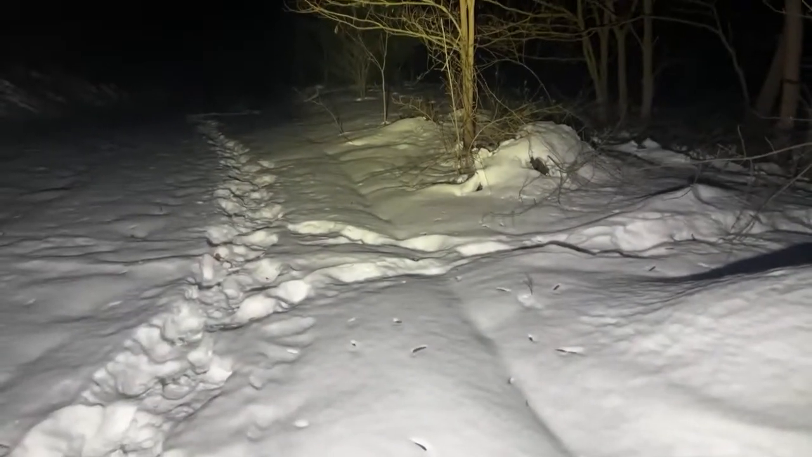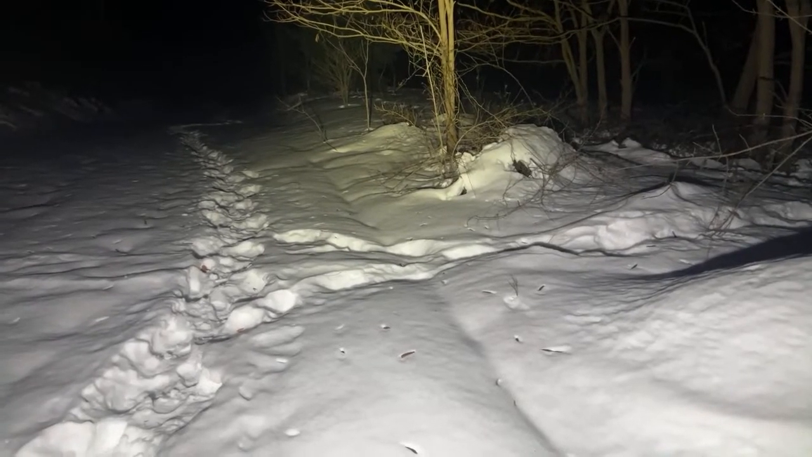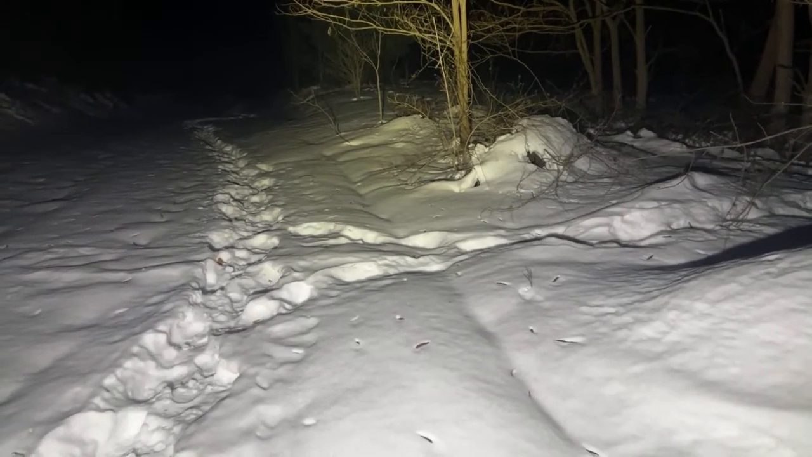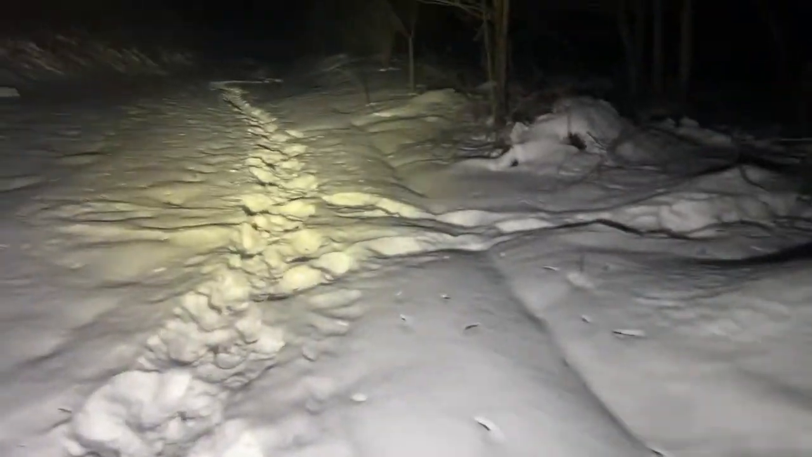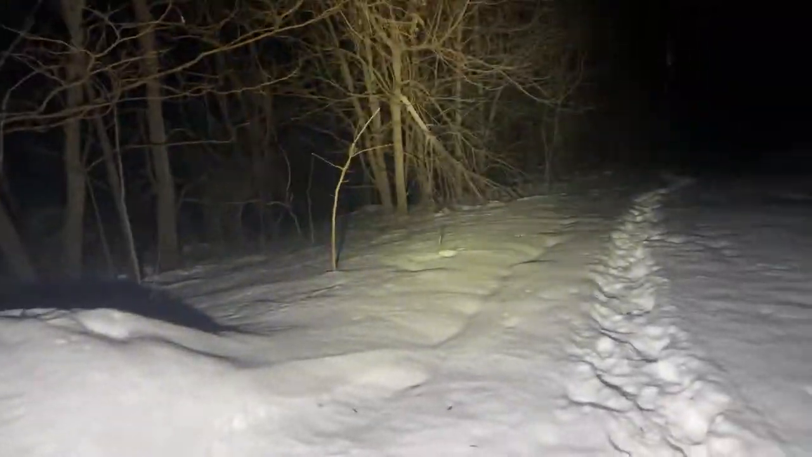So I am going to try again shortly to contact them. And if they're non-responsive again, I'm going to be asking you guys to contact them. No good deed goes unpunished, right? I literally kept doing the work that the park ranger would have been doing.